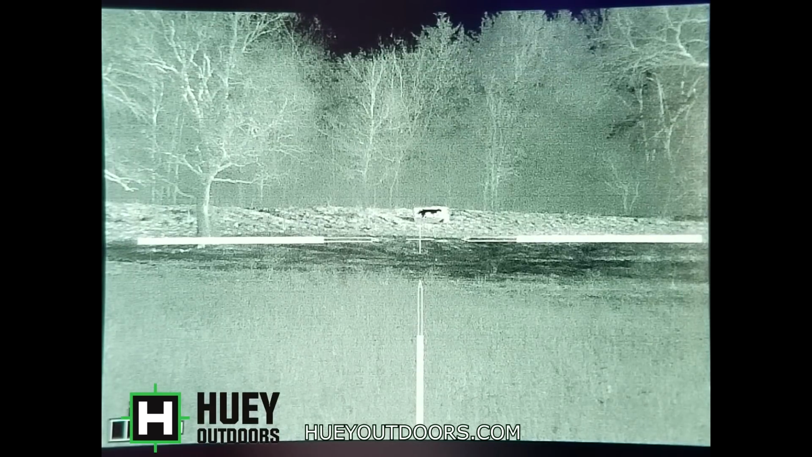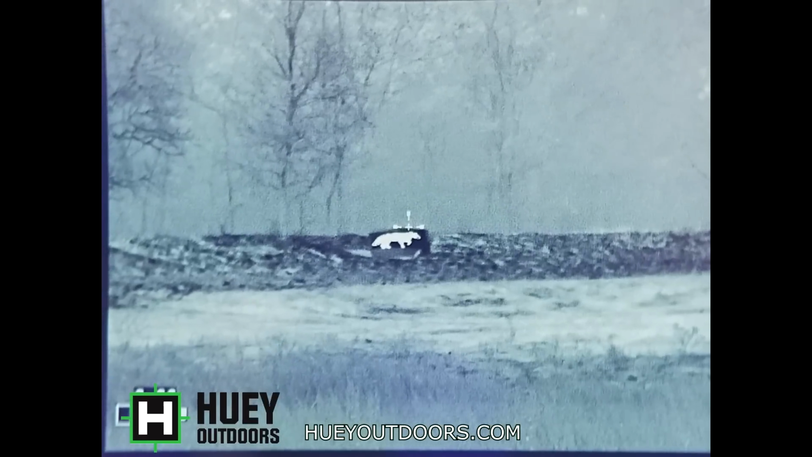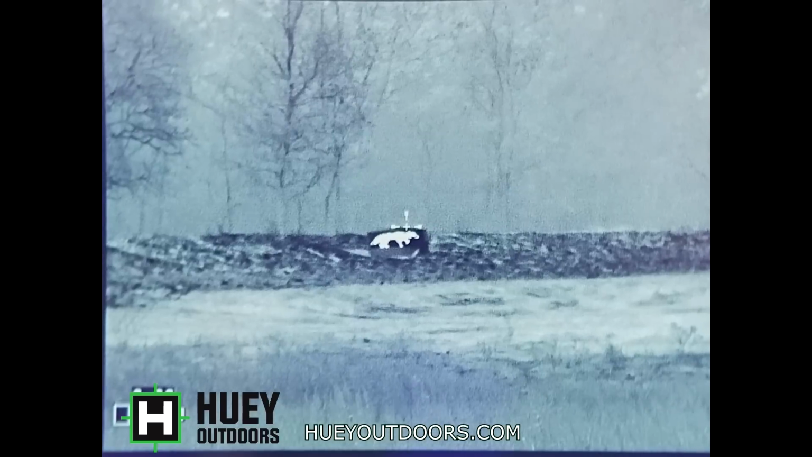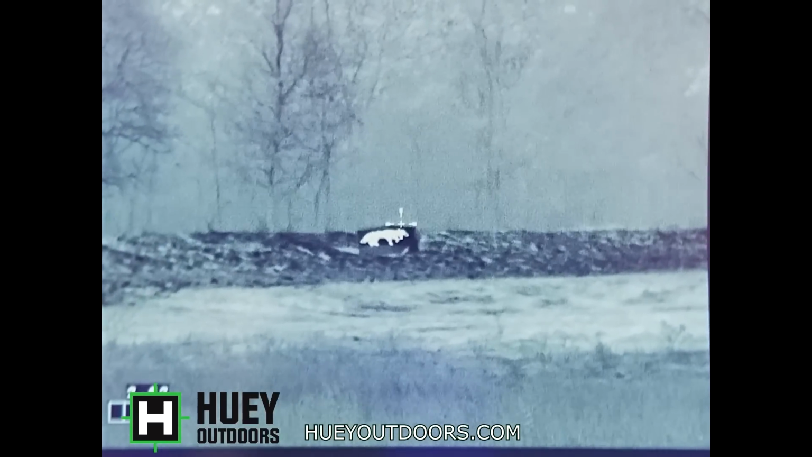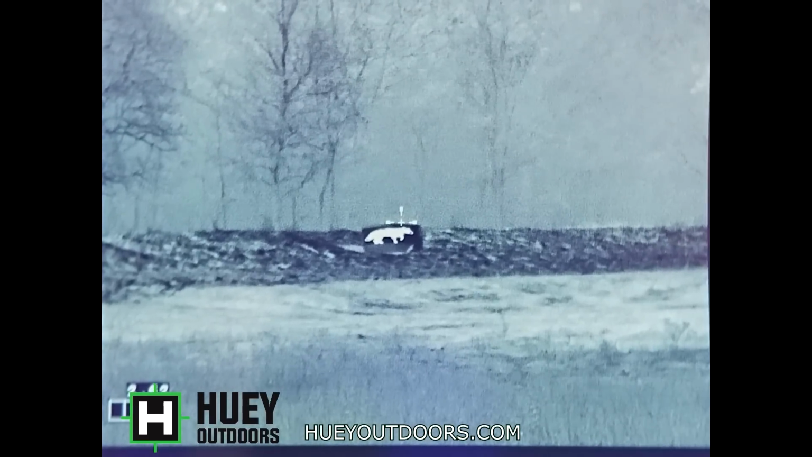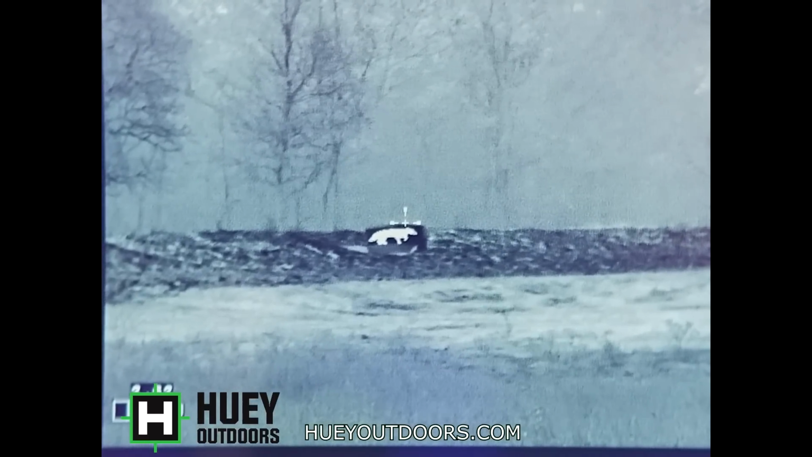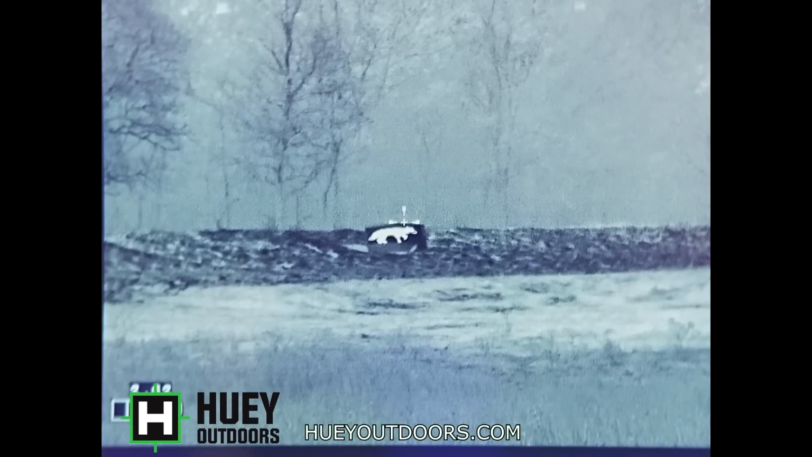Alright, we're going to go to the Big Daddy, my favorite scope to use, the 60mm. Unfortunately, the sun came out every time I pulled the 60mm. The whole screen is washed out here. It normally looks like what the other ones did. I did not know this was happening, and we were in full sun the whole time I filmed with the 60mm at 200 and 100. So I hate that that happened because this is a beautiful scope. It is my favorite scope.